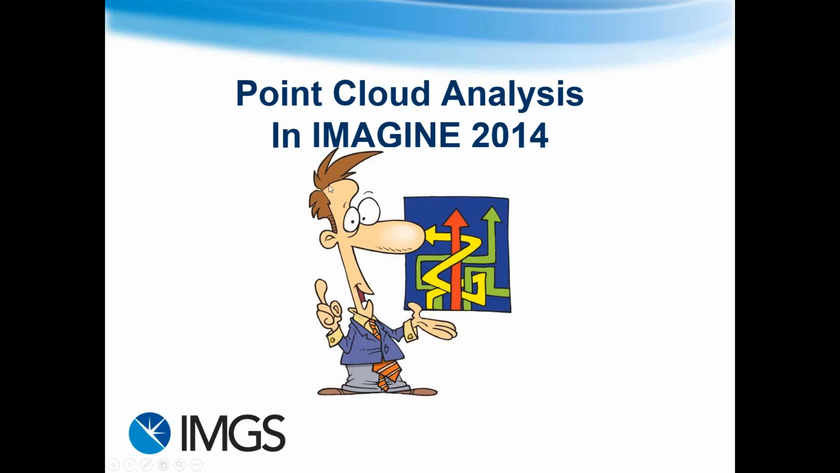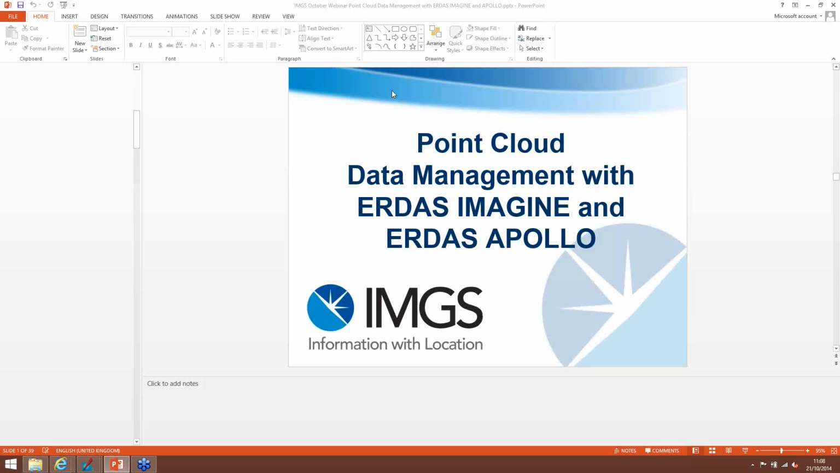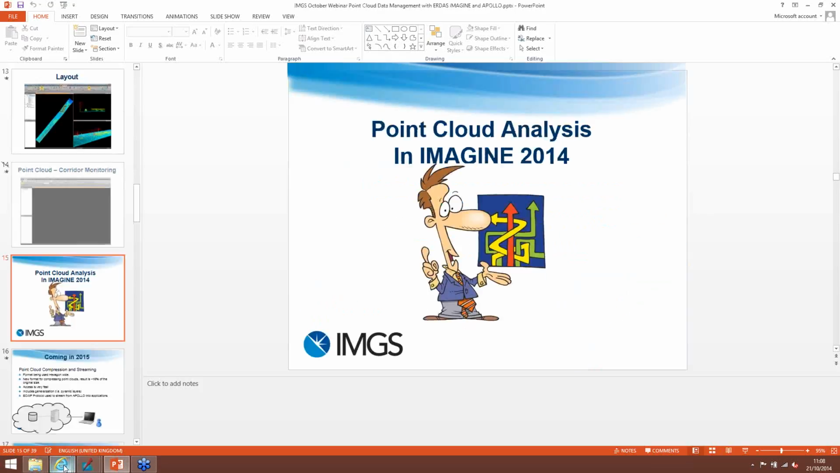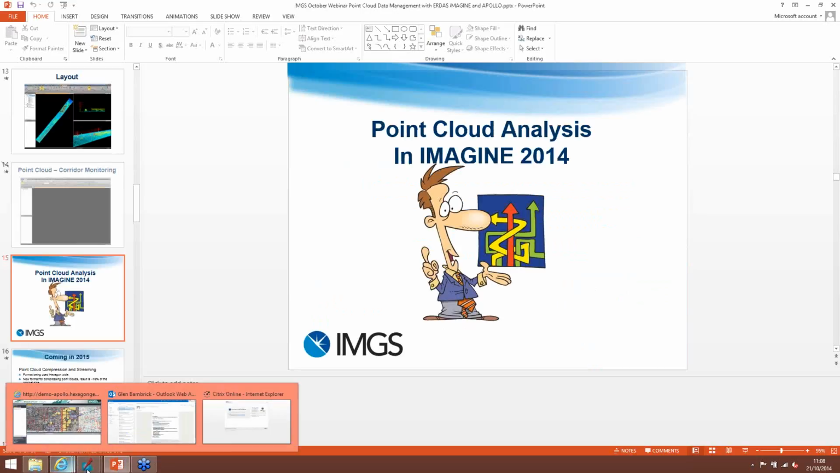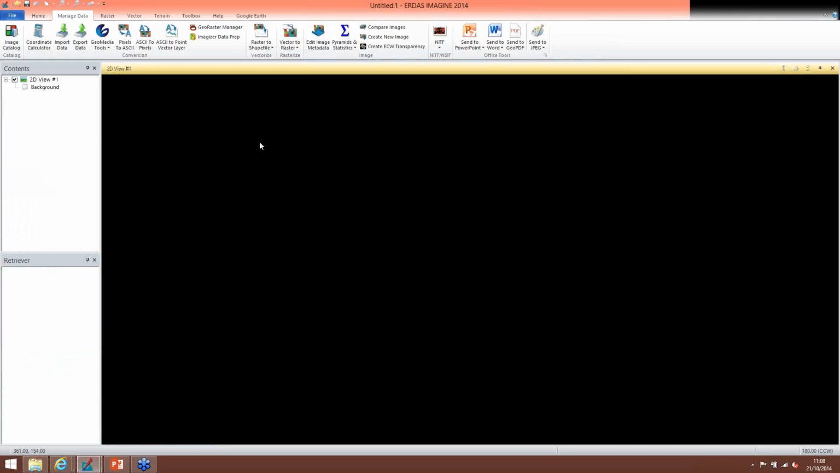So I'm going to hand over to Glenn, who's going to give you a demonstration of point cloud analysis in Imagine 2014. Good morning, everyone. I'm going to do a run-through of some of the common analysis and visualization techniques using LiDAR point cloud data with Imagine. So, just have Imagine here.